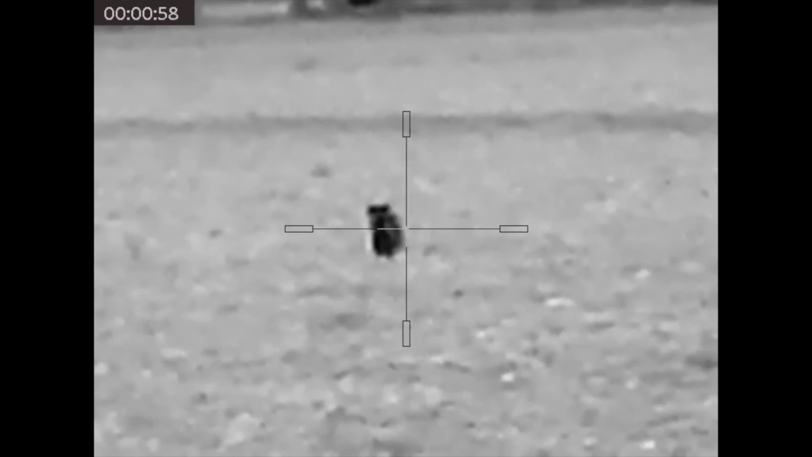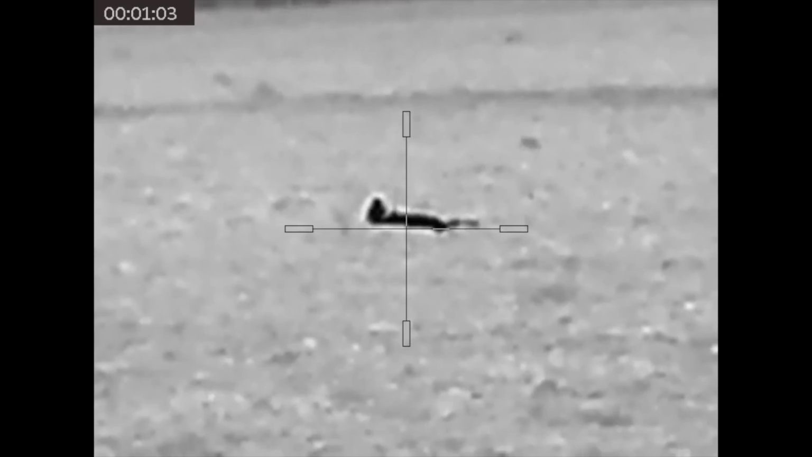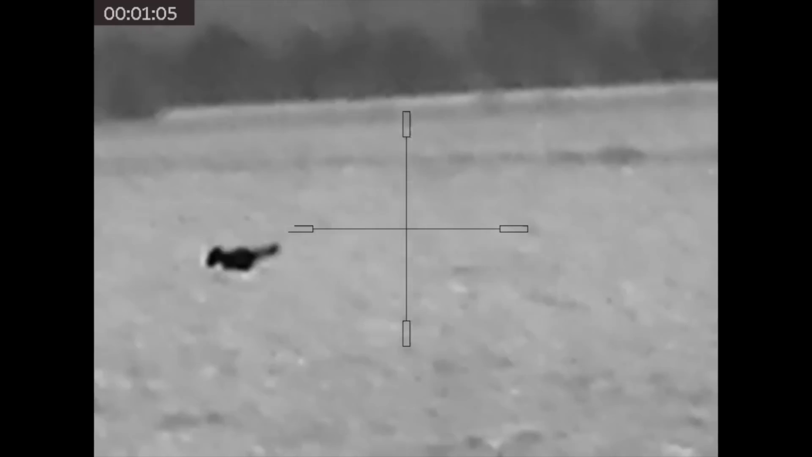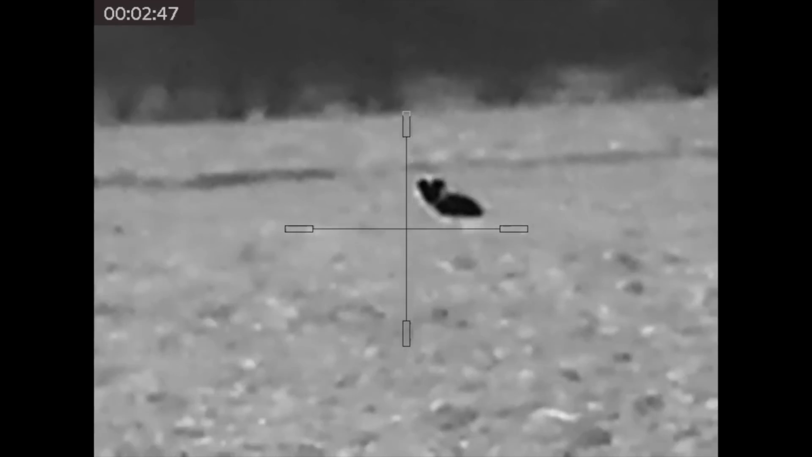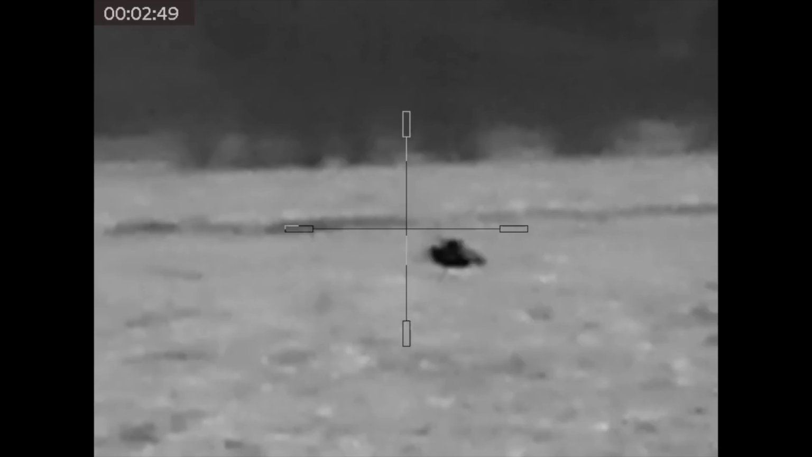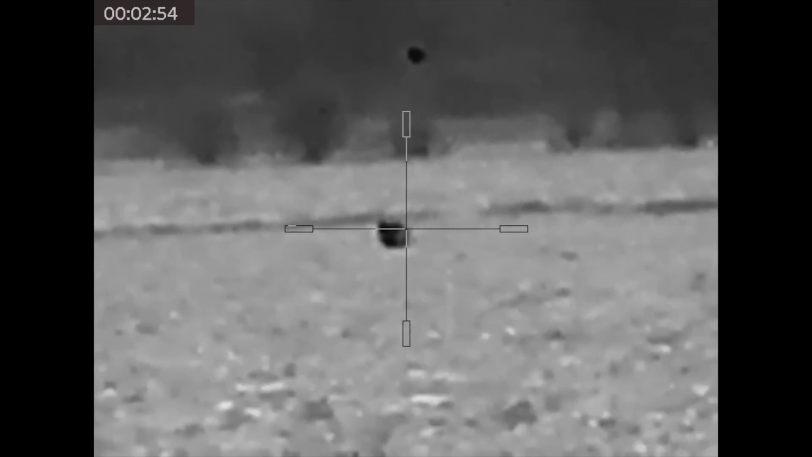I'm shouting here, oi, oi, and I think I eventually stopped it with a bark. So I take the shot. I forgot to measure the distance on that one because I was too busy concentrating on where the vixen was going. And as you'll see from the timestamp here, we headed her off around the headland on the field, and she tuck-tailed and ran in the other direction.